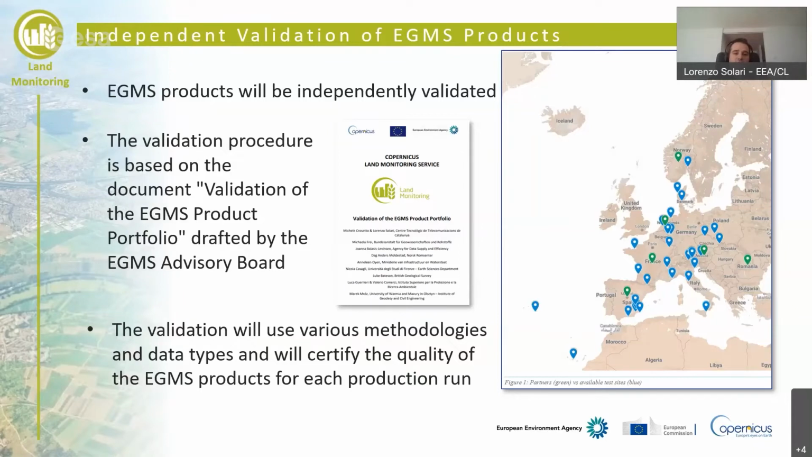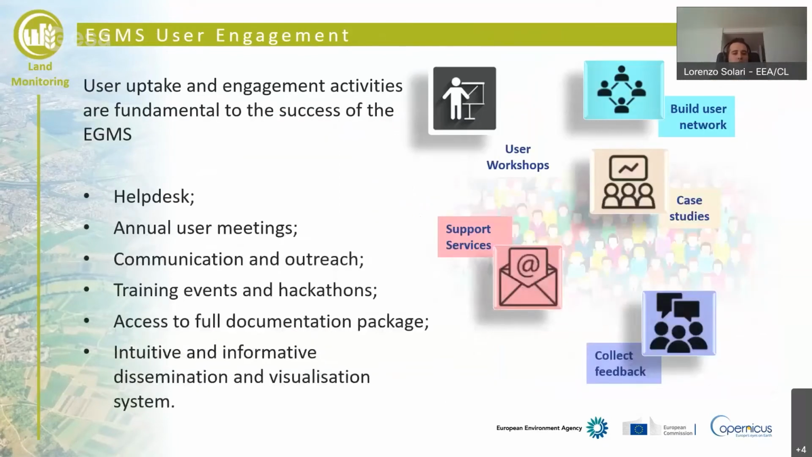And the validation will use various methodologies and data types to certify that the quality of the EGMS product for each production run is within the user expectation, basically. User engagement is another critical part of the service, and we will plan user meetings, communication activities in general, training events, hackathons, and so on. And also there will be a help desk to help the user directly in the platform.